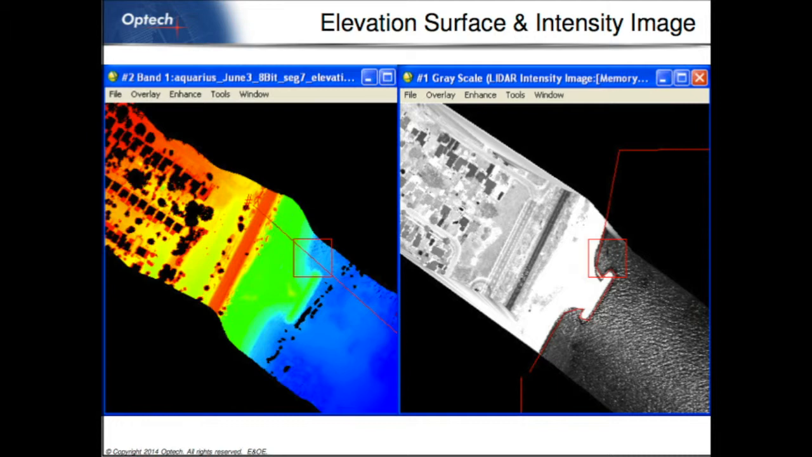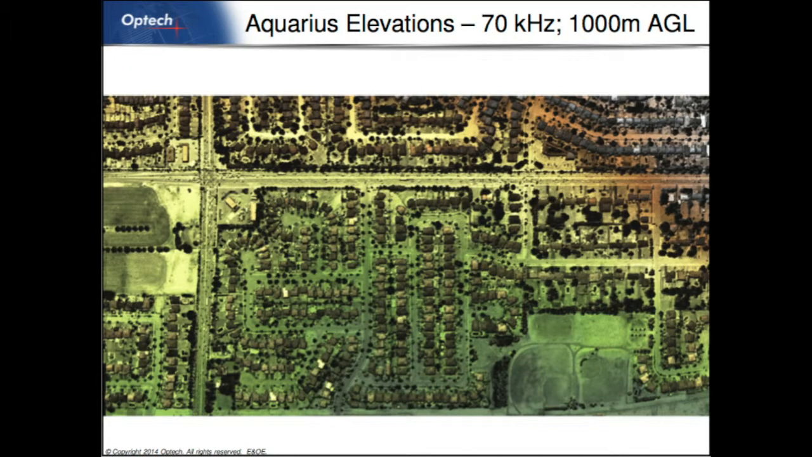On the left is just the elevation, the color-coded elevation. Of course, as a LiDAR, it's not just a bottom mapper, but it can do the terrain as well. So it's just an example over a suburban area of the Aquarius data. I don't think I mentioned, the Aquarius only puts out the green wavelength at 532 nanometers, actually. So this is elevations with a green beam.